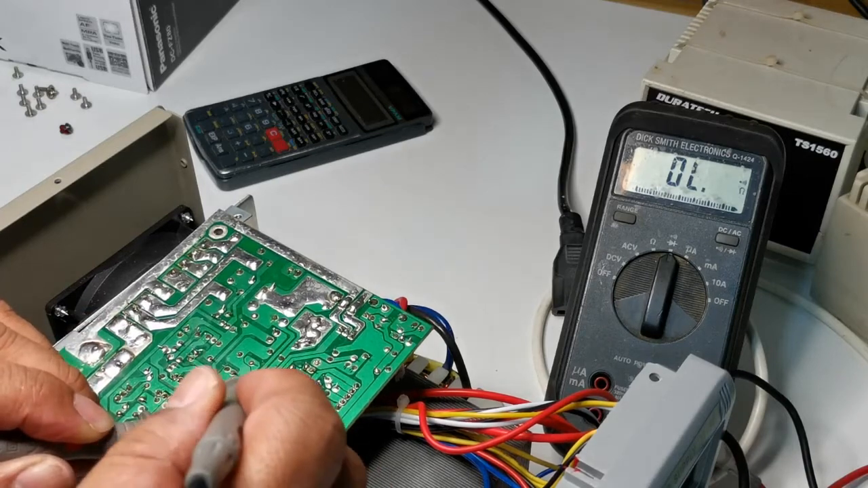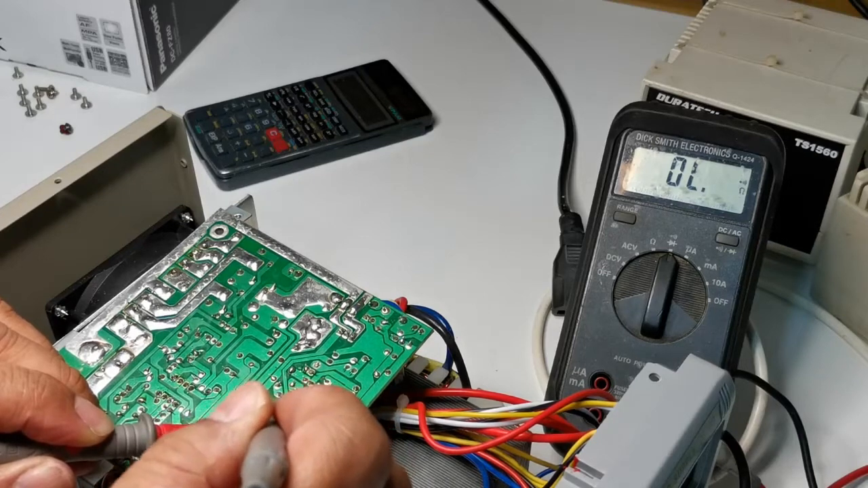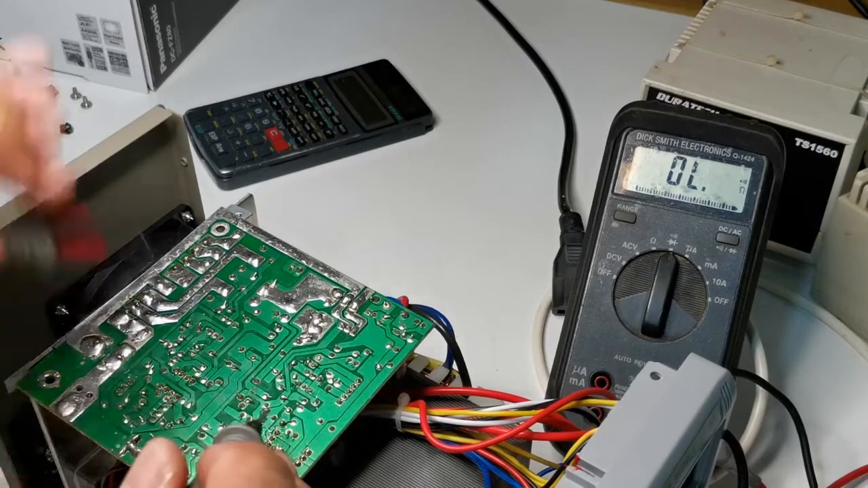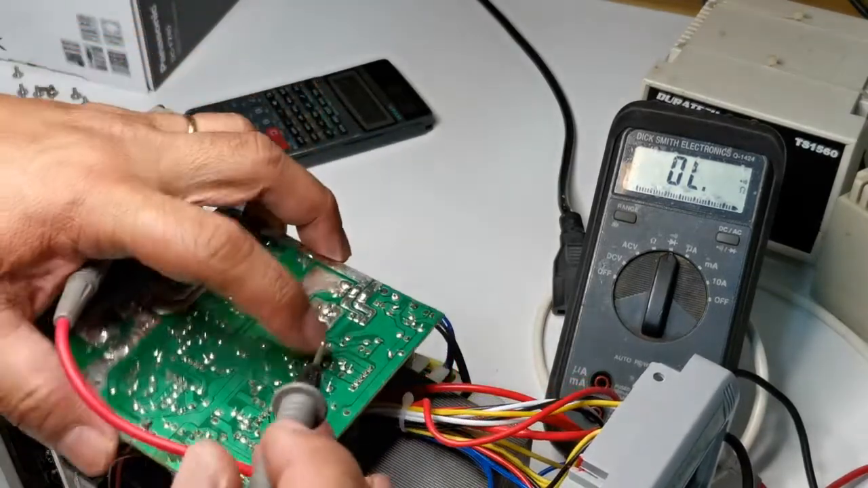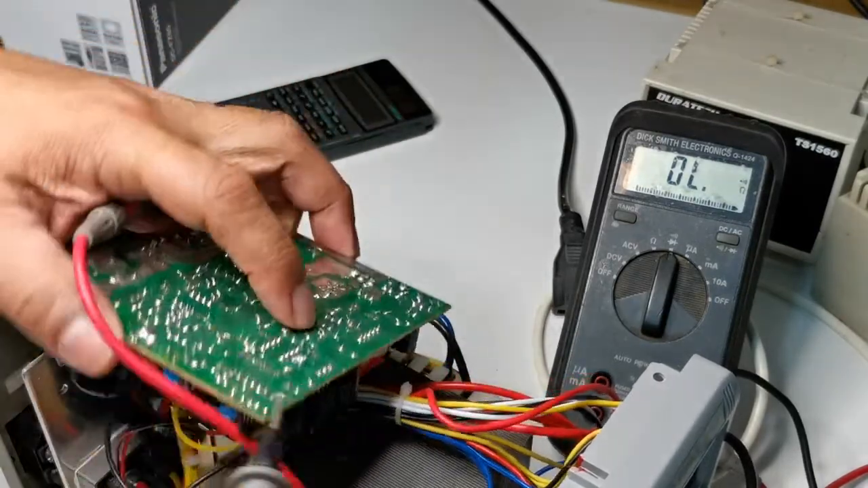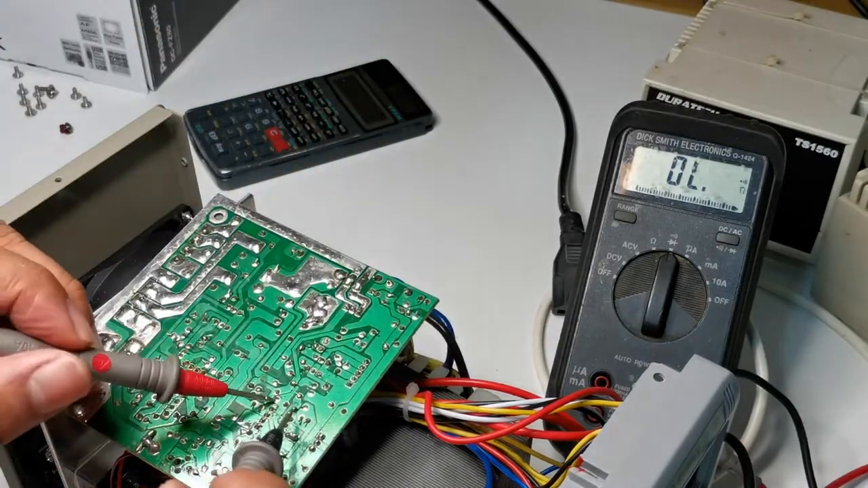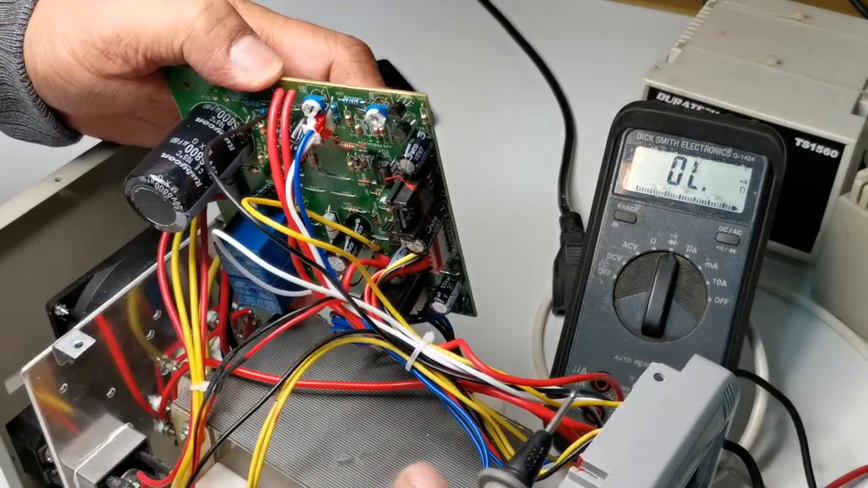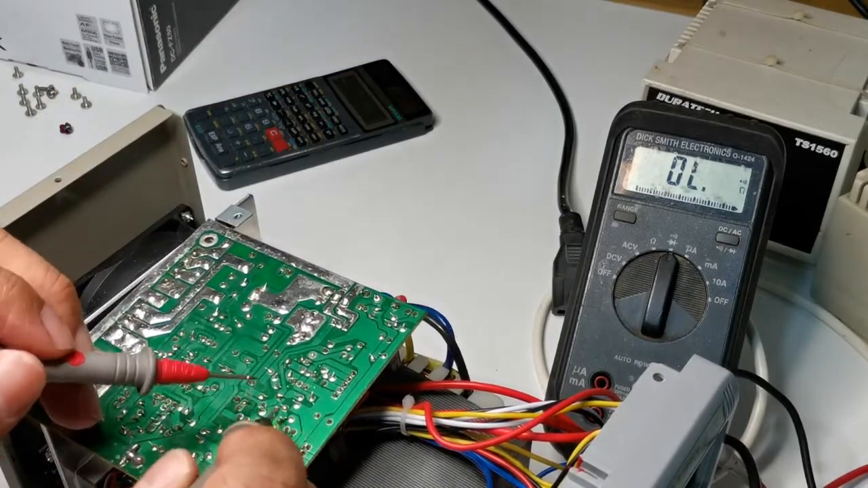So we have to go in the other direction. With this one, we'll check what components are connected along the trace. So these components here underneath, we have a look. There's a diode. Next to the diode it's a resistor, quite a big resistor, so it's not that. Well, it's a capacitor. So we have to keep looking.